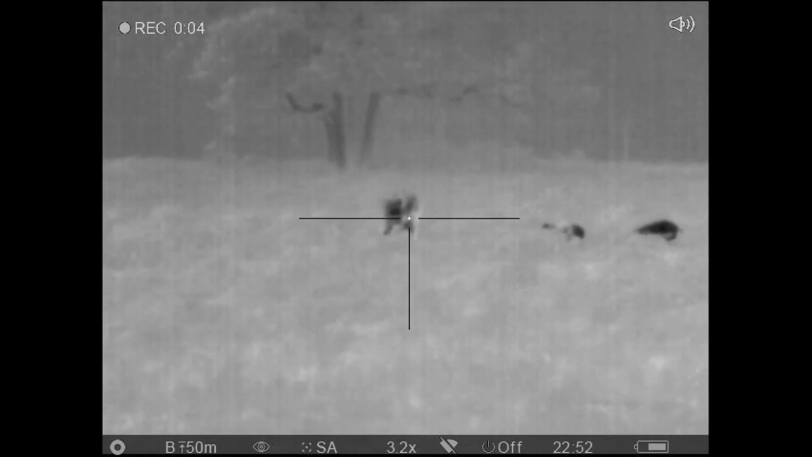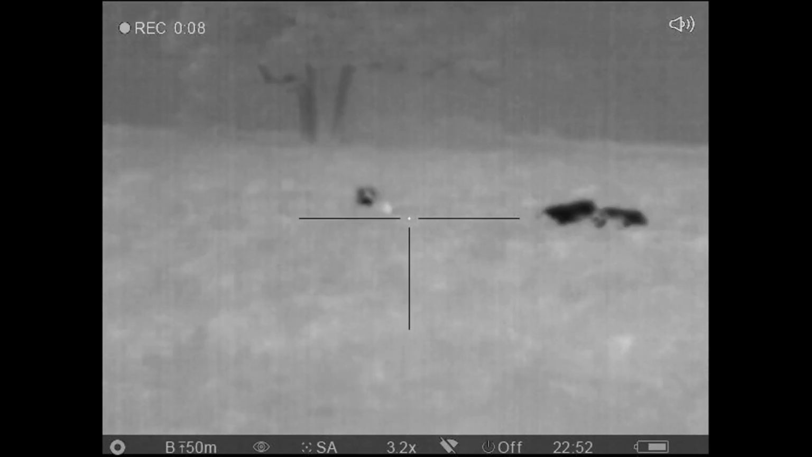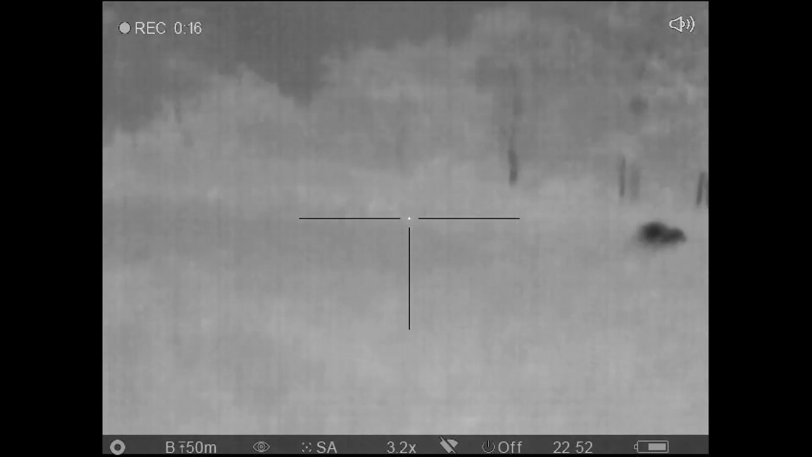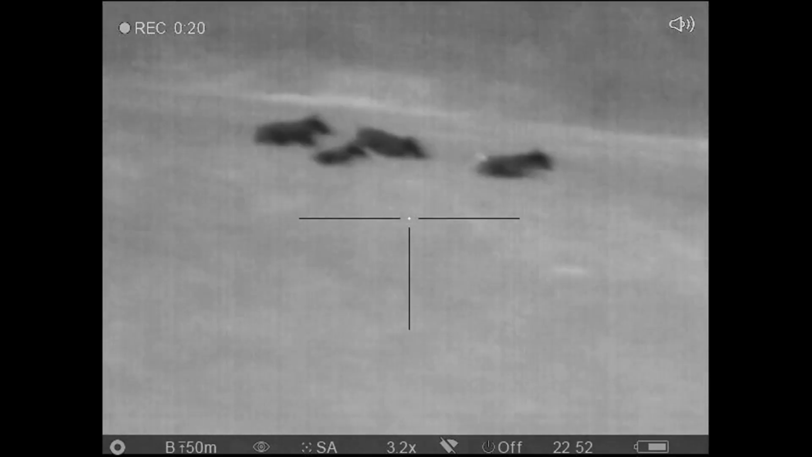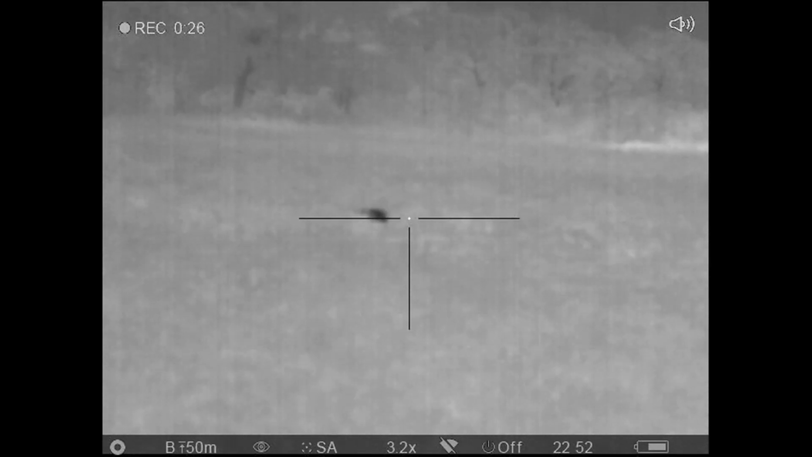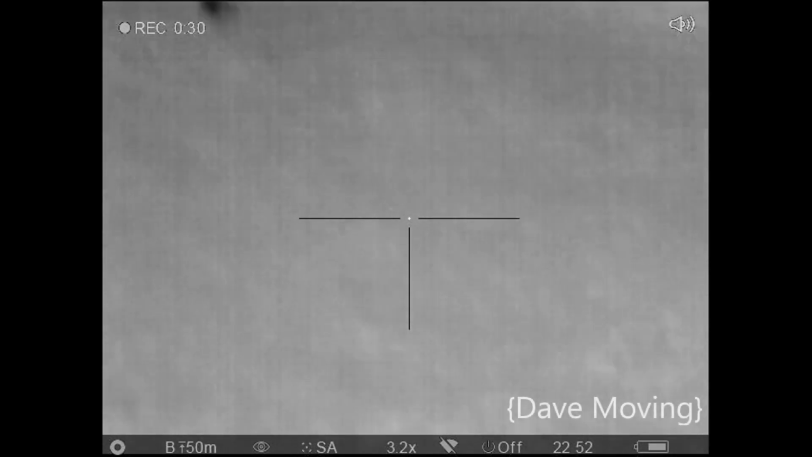And this is the view from Dave's rifle. Here we go. I'm behind you, Brian.